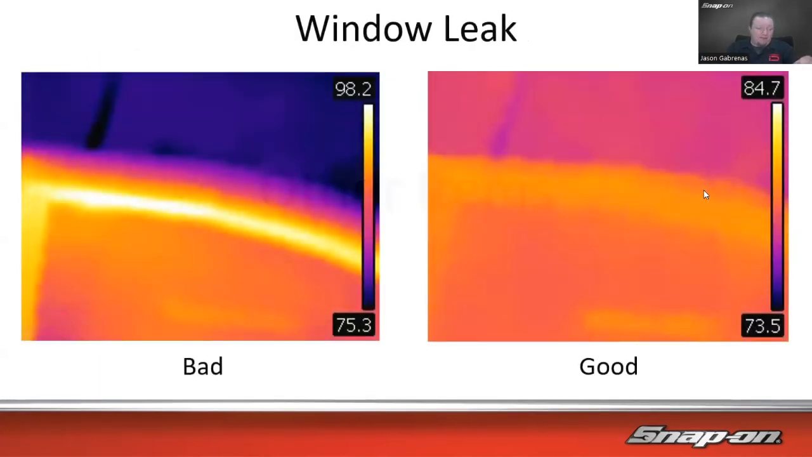How about some other stuff? How about finding a window leak? I got a leaky window. It's either got water coming in or wind noise coming in or whatever it happens to be. So what we do is we crank the heater on high, we crank the blower on full speed, close the windows, and see where the heat comes out, if at all. So on the left-hand side, we can see where it's leaking out. We got some heat leaking out. It's much warmer than the surrounding glass. On the right-hand side, it is not leaking out. The glass is all fairly similar in temperature. So we can see it's not leaking out there. It's leaking out here because we got the hot spot up on the top there.